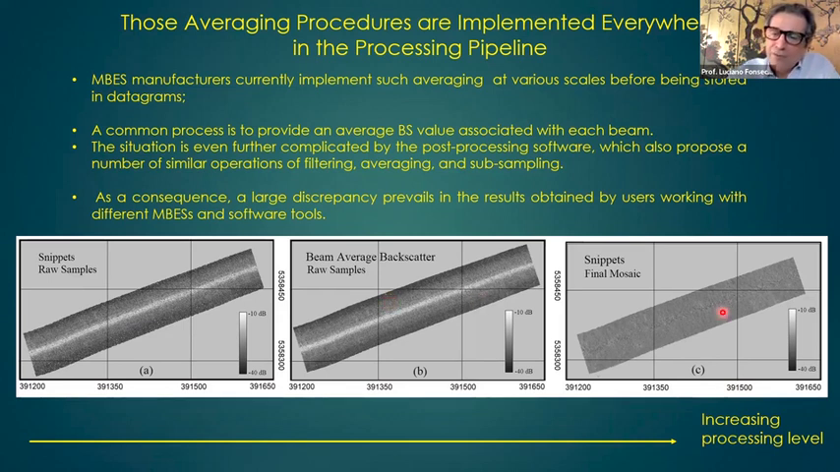And if you go to the final mosaic, with commercial software that assembles mosaics, you cannot predict the level of averaging that the data went through. So those 1, 2 dBs accumulate in the averaging, and you can distort your final interpretation completely.